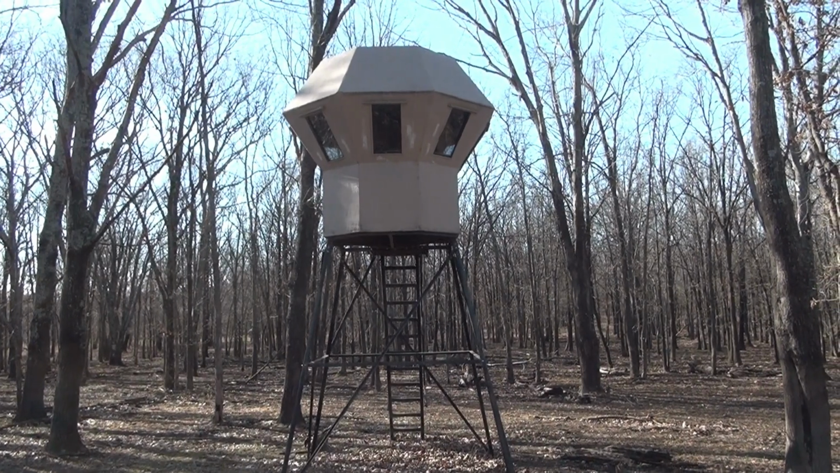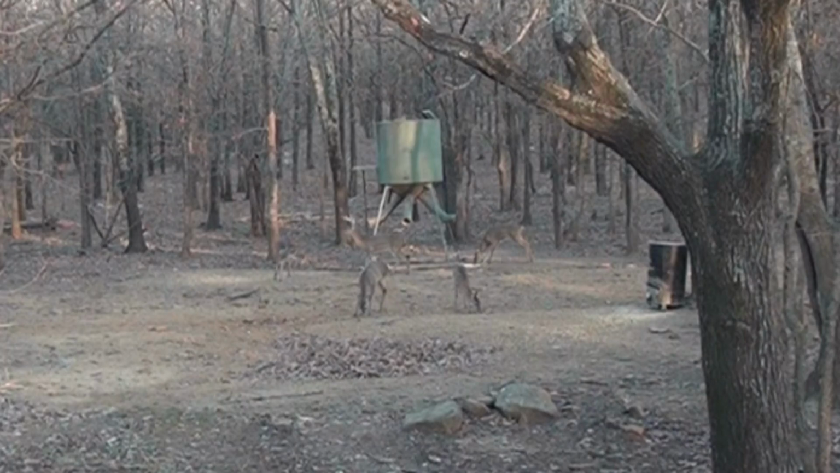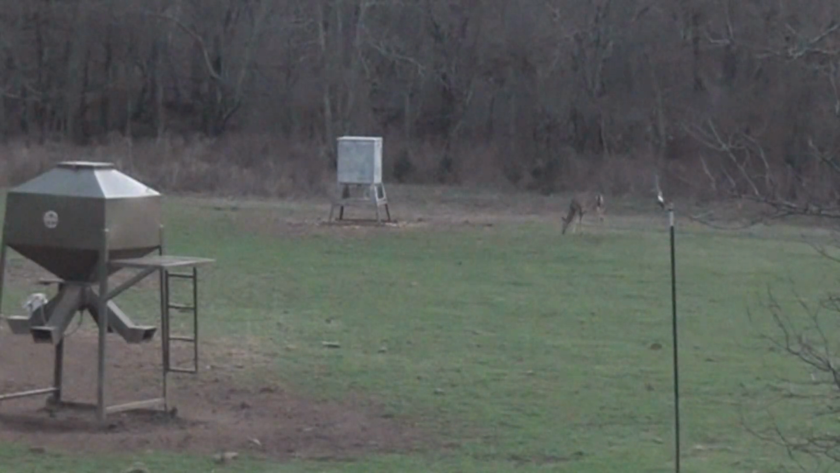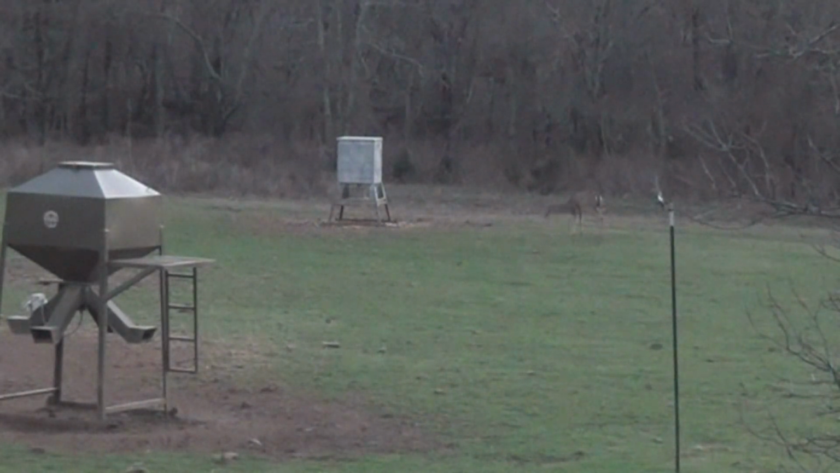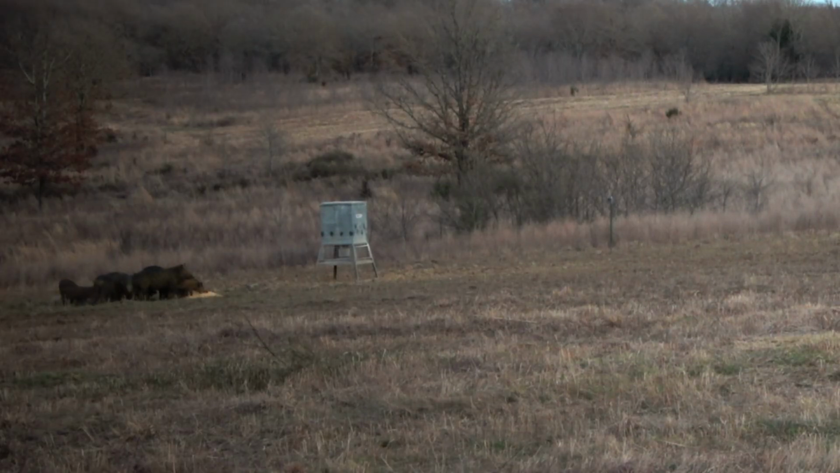We have feeders going from one end of this thing to the other. We're probably hunting about 15,000 of it. It's scattered out, but we have lots of options, several sets and several feeders to hunt over. But the hog hunts, typically we hunt mainly in the evening, depending on what time of year it is and how well the hogs are moving. Sometimes we'll hunt in the morning, but typically you'll get as many hogs killed hunting in the evenings as you will in the morning.